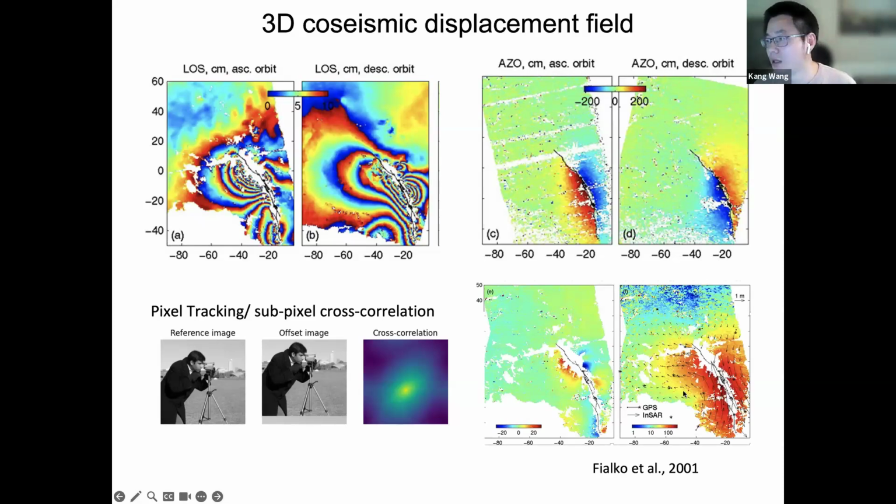But keep in mind, GPS is only sparsely available, only at very limited sites back in the early 1990s. So InSAR is very complementary here, and plays a critical role by offering dense and spatially continuous measurements of ground deformation over a wide area, something that traditional GPS or field observations cannot provide.